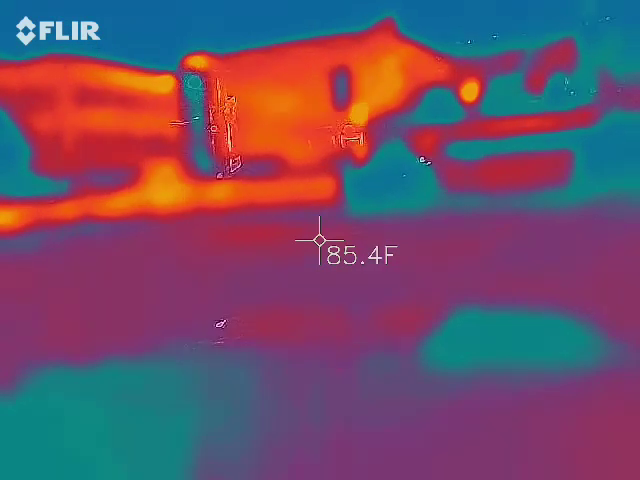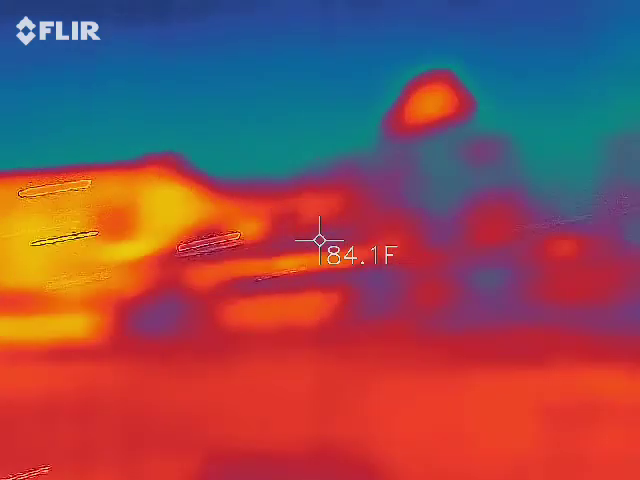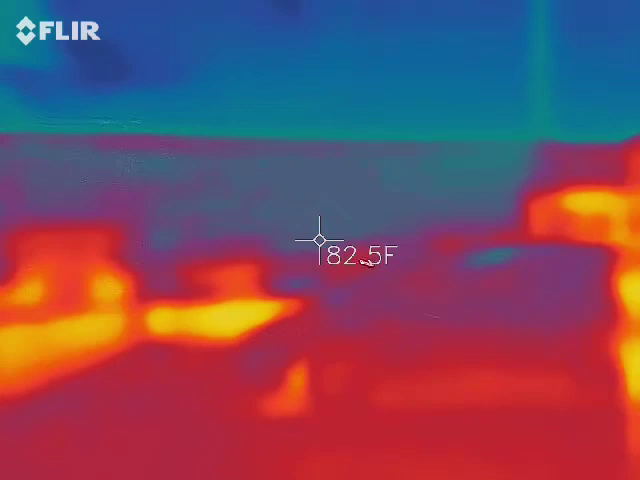Don't be scared. It's just thunder. It's loud. Alright, I'm gonna walk away from Mom, so if you want to stick with her, you guys can. Don't stand in the water.